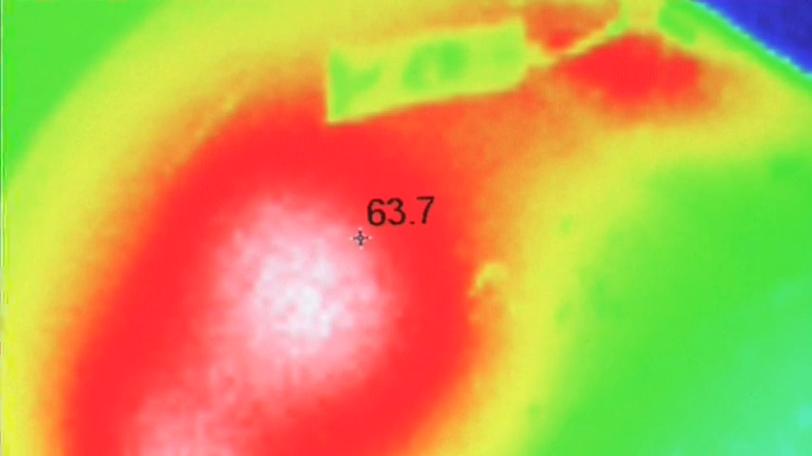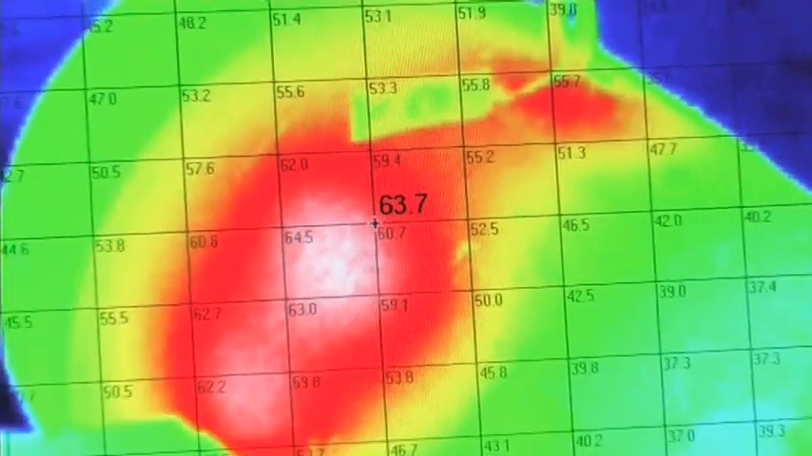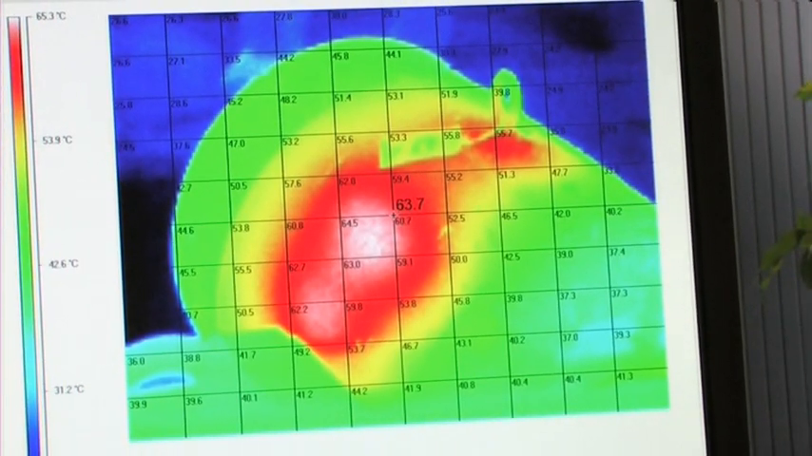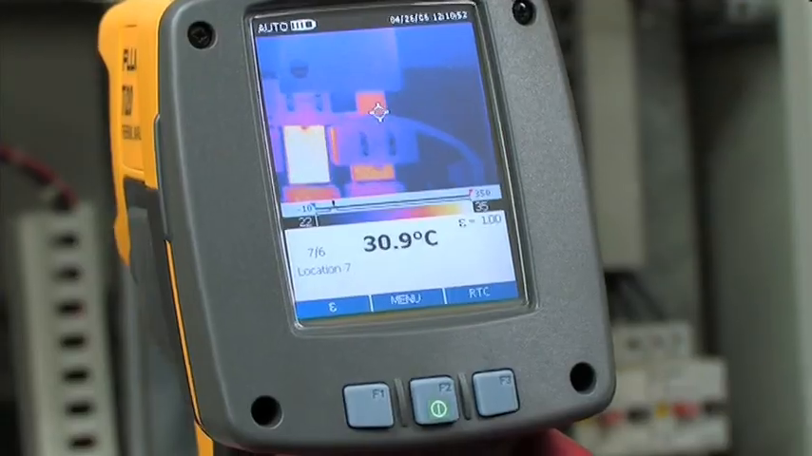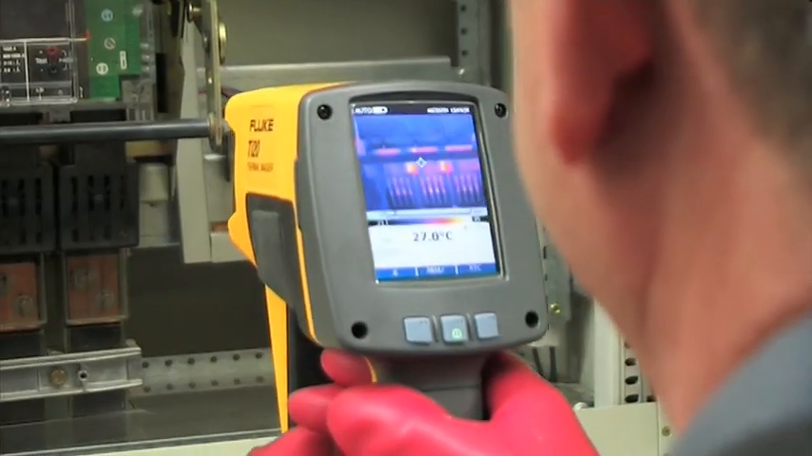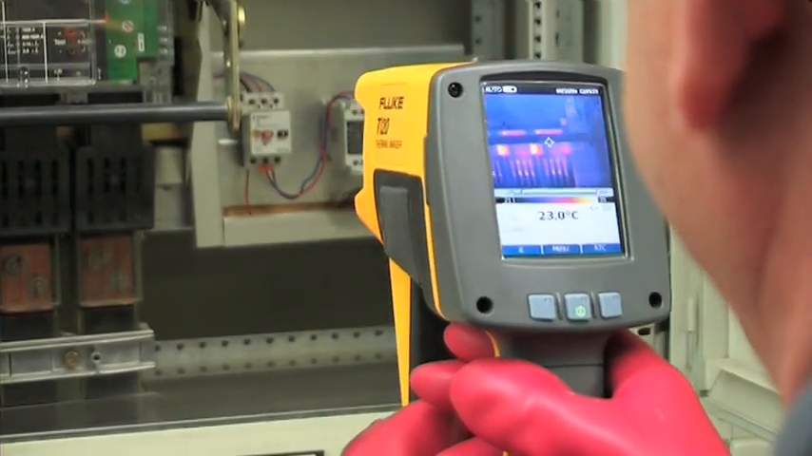All these data points can be recalled to disclose the exact temperature of the area of interest and be used for detailed image analysis or trend analysis of multiple images over time. That's what makes fully radiometric thermal imagers such a powerful predictive maintenance tool. All Fluke thermal imagers are fully radiometric, making them excellent for finding potential problems before they cause actual failure.